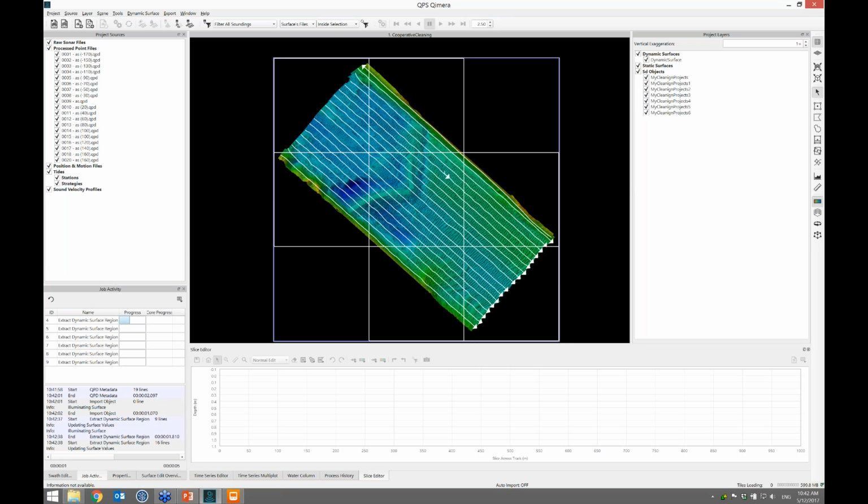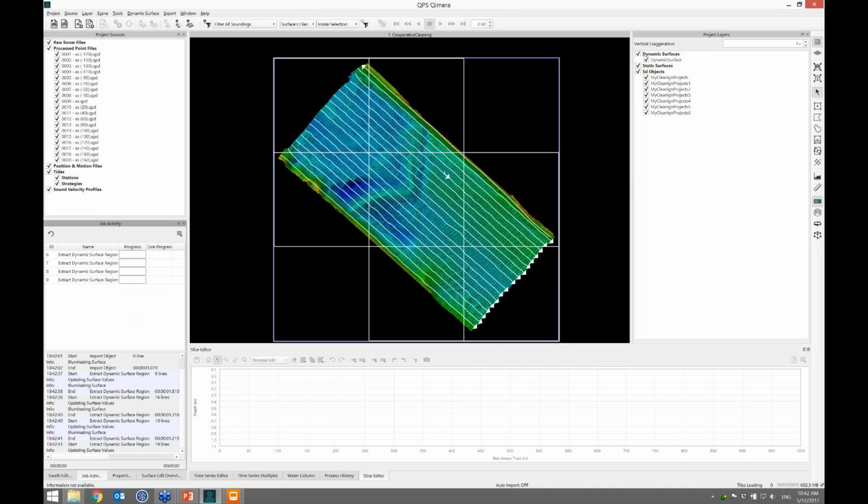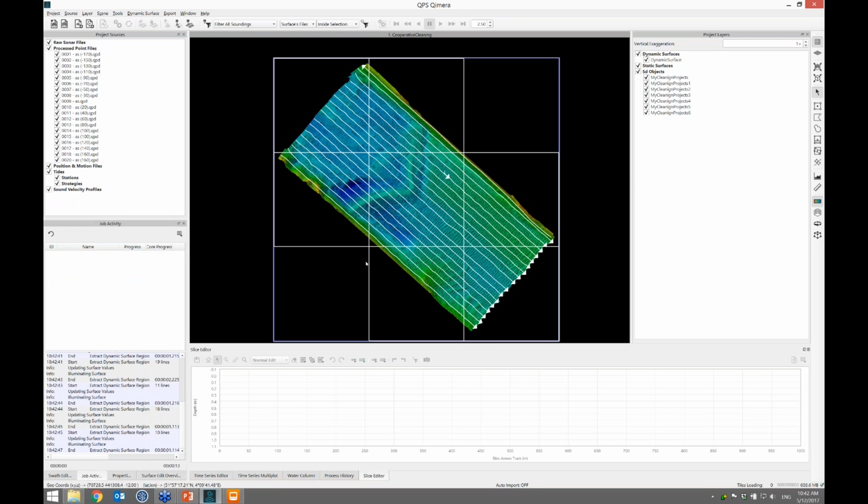And what this does is it goes through the entire project. You'll see this in the job activity window. It's extracting a region of the dynamic surface, one for each of the tiles. It only does ones for where there's data. And it makes a small set of graphical objects that let you keep track of what the carved out areas are. So what I'll do is make a group here and say not cleaned.